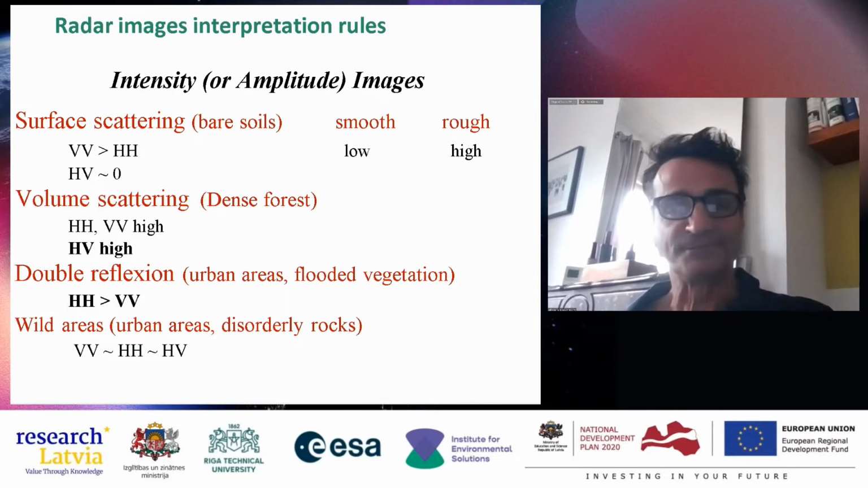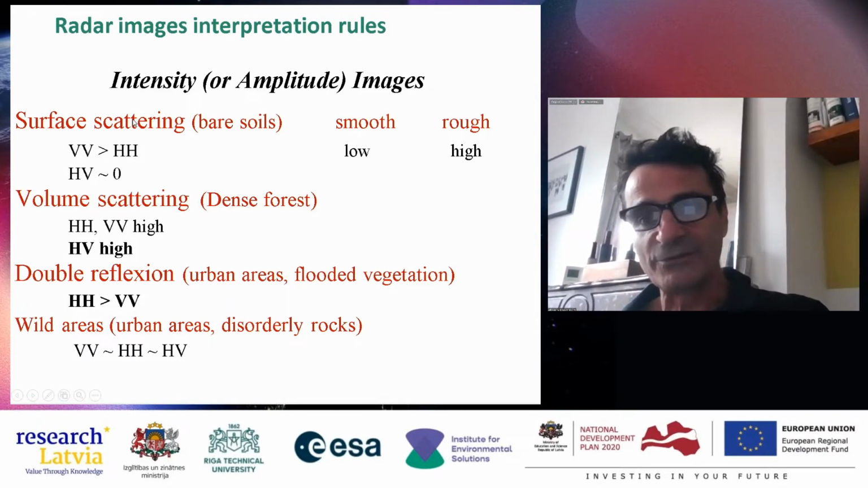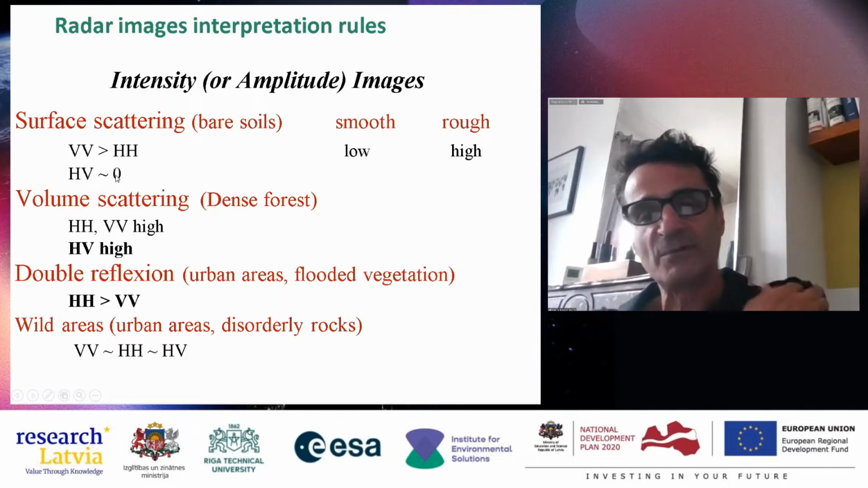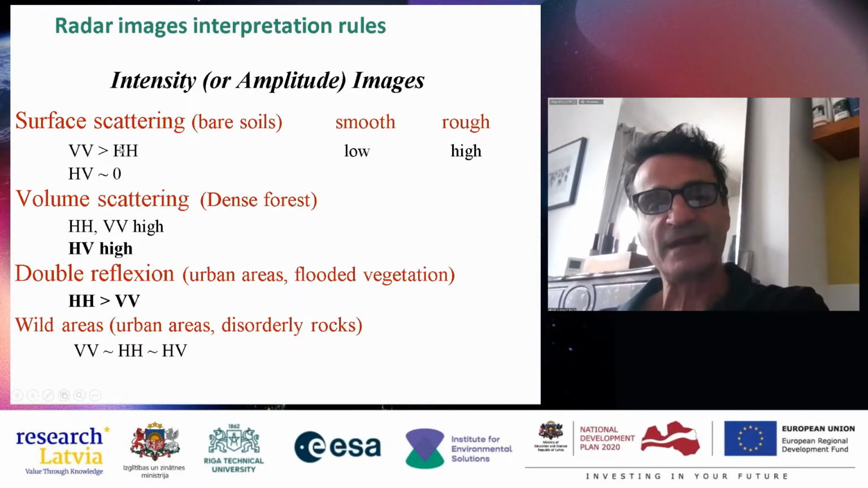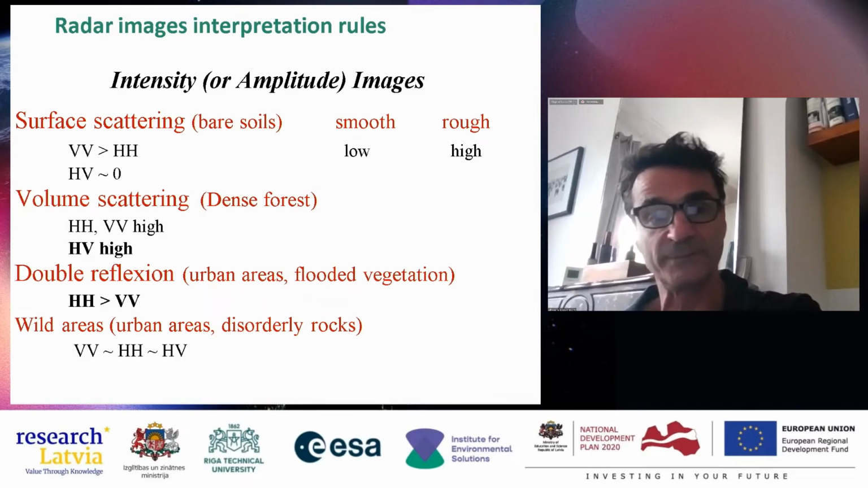But in general, when you have surface scattering, when you don't have vegetation, just bare soil, with VV, you have cross polarization here, which is very low, almost not so interesting. But you have VV and HH, which give information, and in general, VV is very sensitive to the roughness of the soil or the roughness of the water.